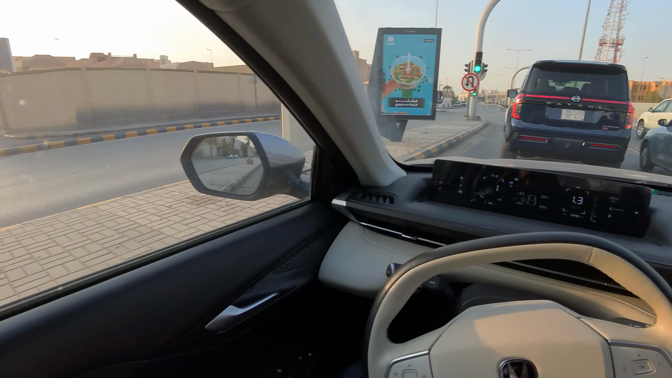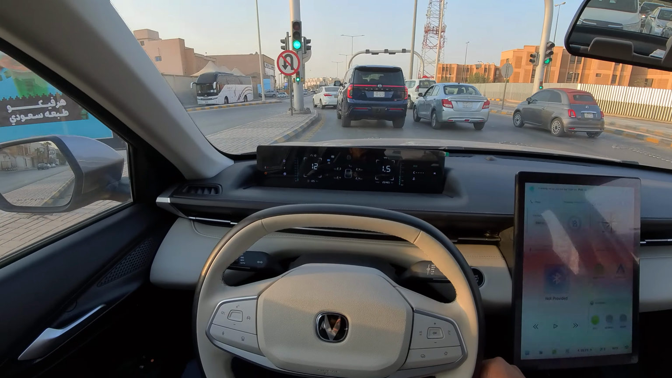Now it's our time to go. Panorama Mall, here we come.